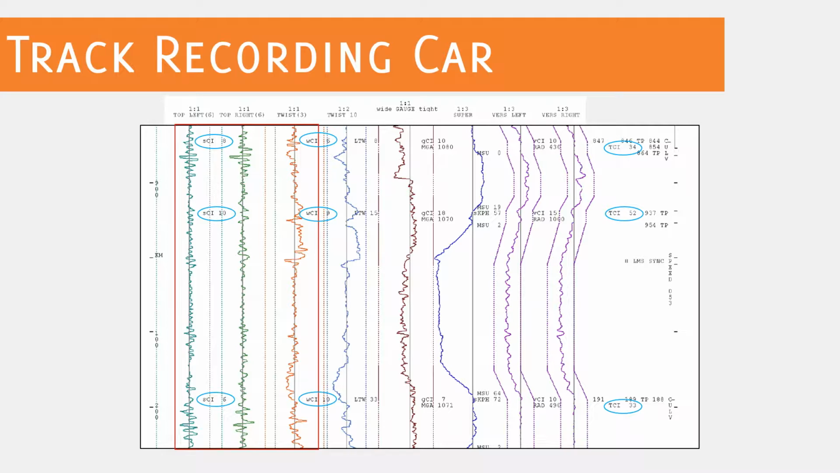SCI stands for top condition index, and there are 2 lines of this, one for each rail. The third is the twist, measured over 3 meters, and the twist condition index is abbreviated to WCI. The twist is essentially the changing cant of the rails. The overall track condition index, or TCI, is on the far right and gives an overall indication of the condition of the track.